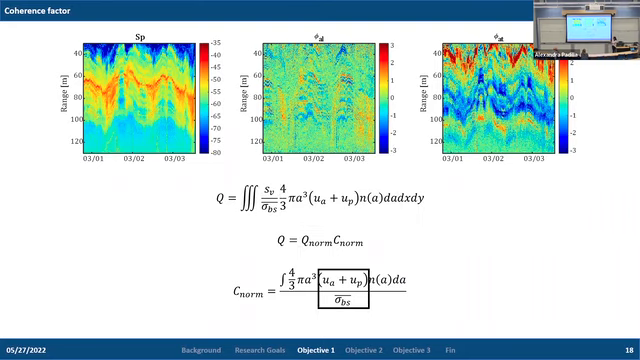If we had information about the bubble size distribution in the future and we wanted to calculate Q, we would be able to calculate it with this normalization constant. It's important to note that u_a, which is the rise velocity of single gas bubbles, and the average acoustic backscattering cross-section are also functions of the bubble size distribution itself.